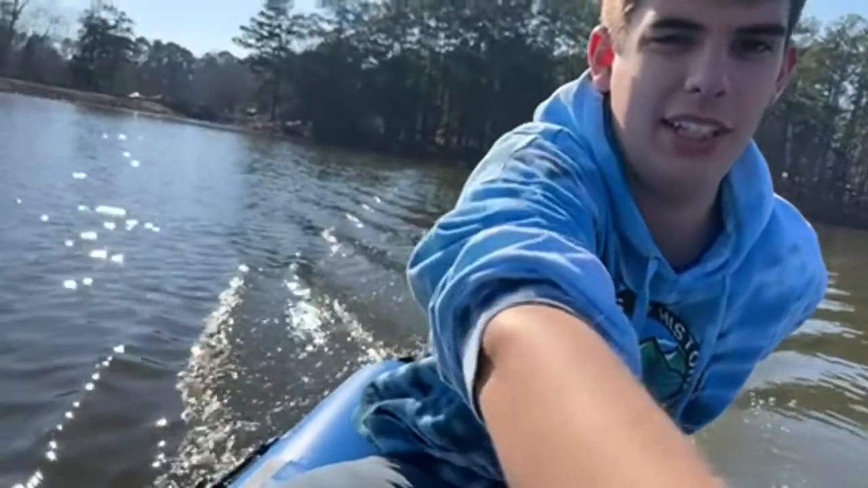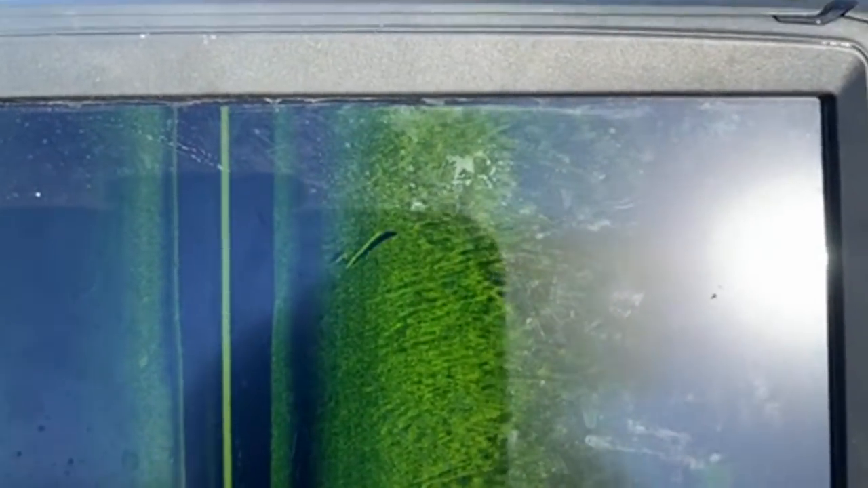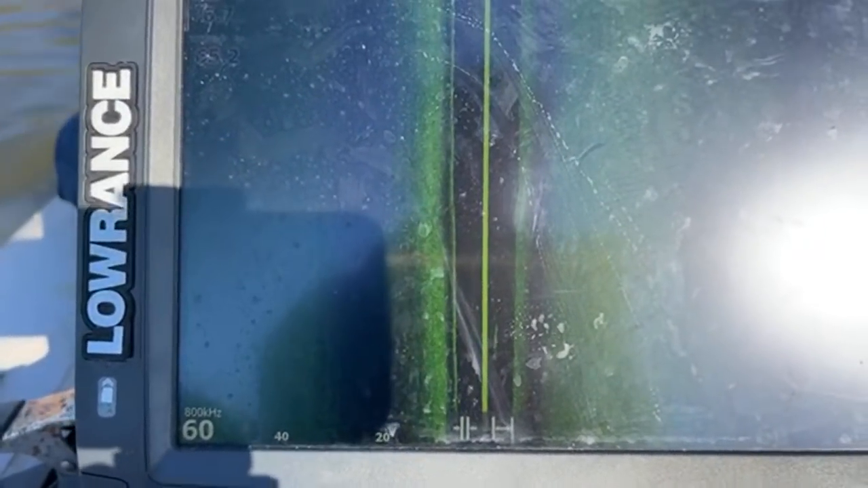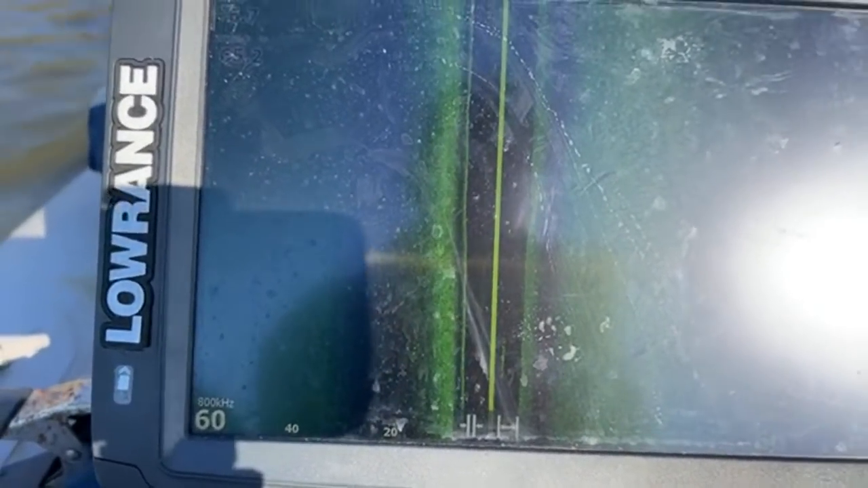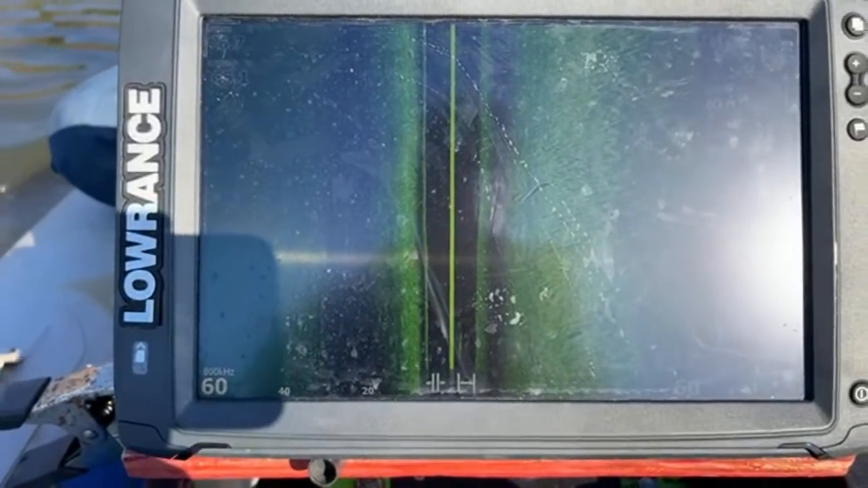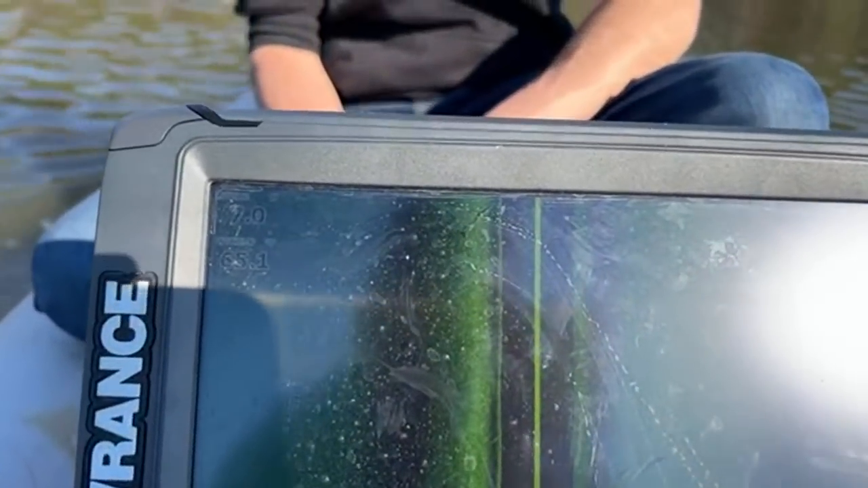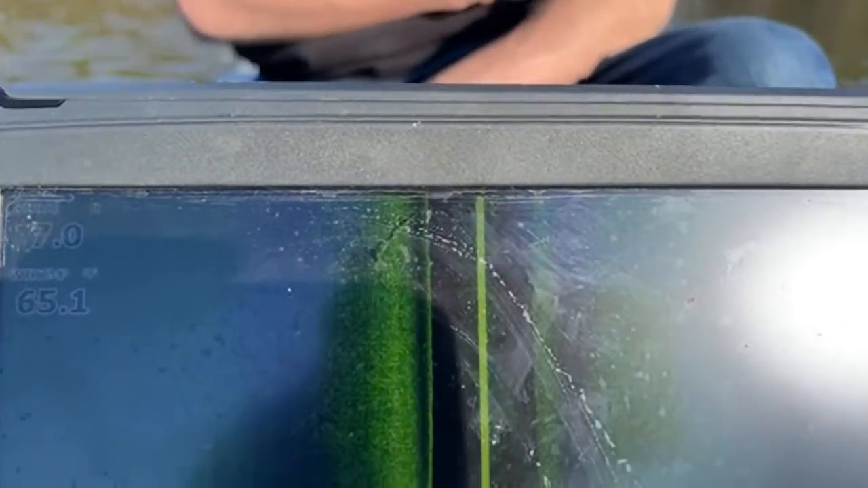Let me actually see this. So for those of you just tuning in who want to know about sonar, that's a tree, a little log right there. There's a couple of rocks and things like that as well. Yeah, look, see? There's a tree right there.